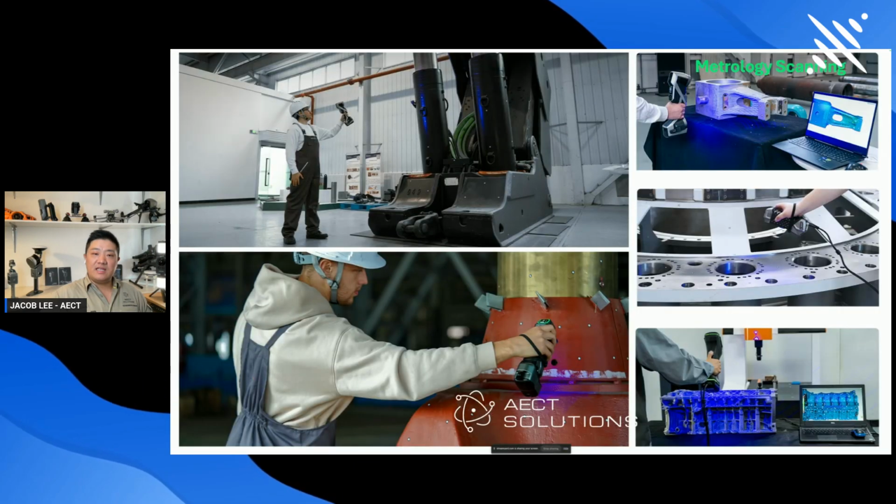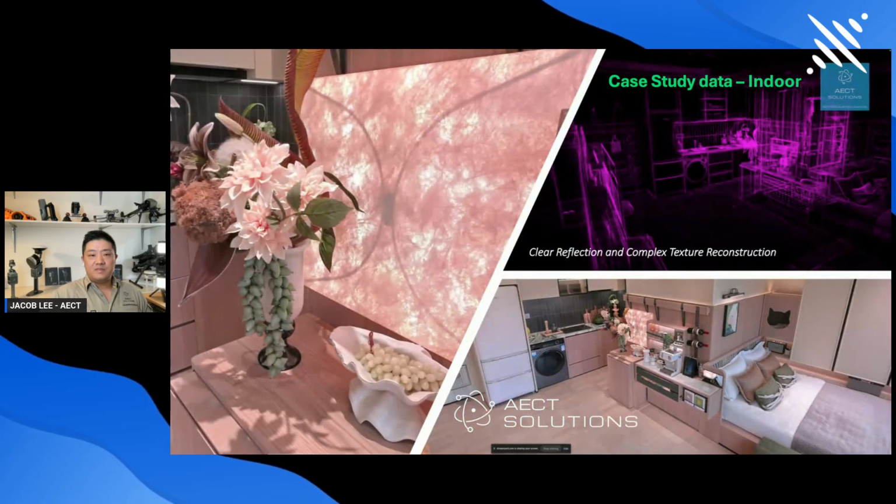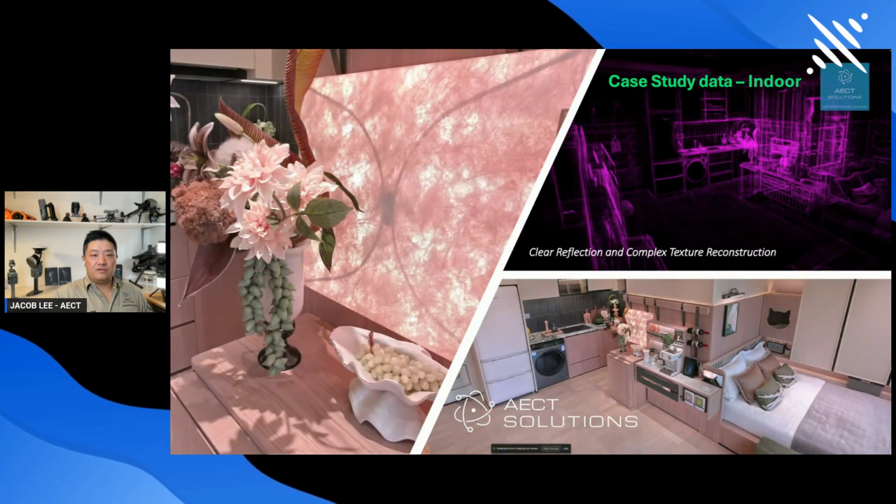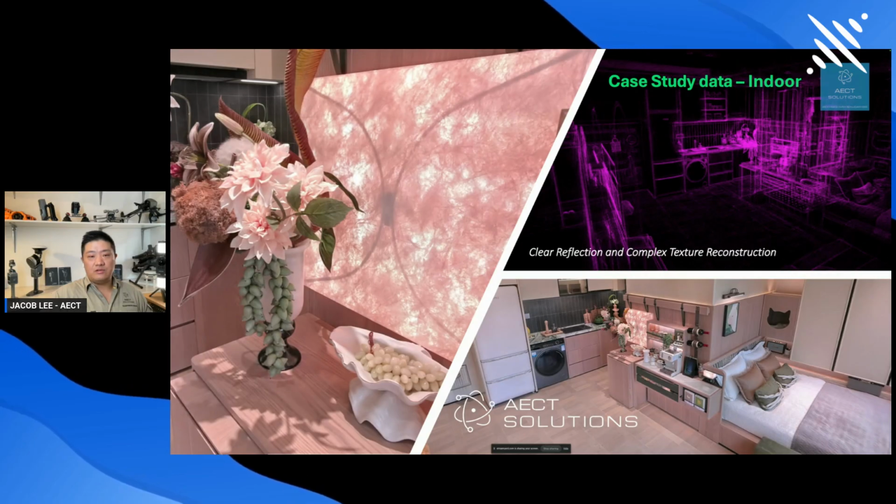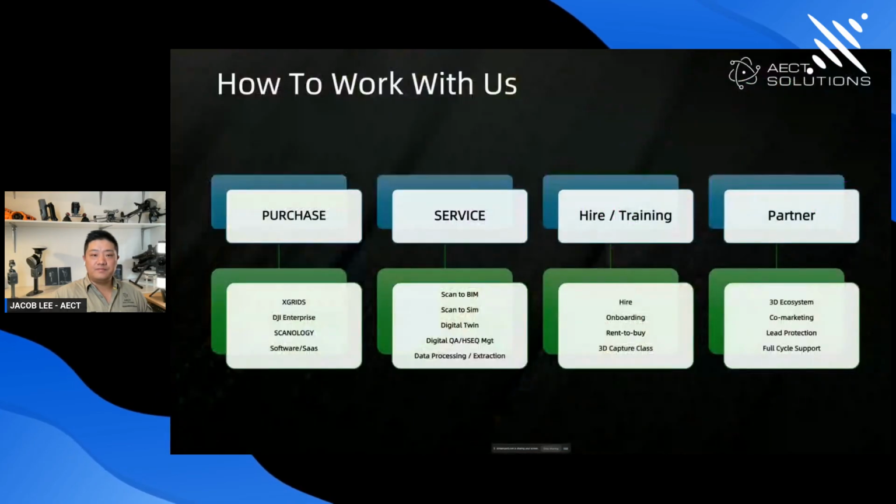Here's the metrology scanning system we're also representing here in Australia. It'll be perfect for reverse engineering, if you're chasing sub-millimeter accuracy for your objectives. And another case study for indoor, just screenshots of the Gaussian splats. As you can see, within a 10 to 15 minute scan, you can get this level of detail in your splats model.